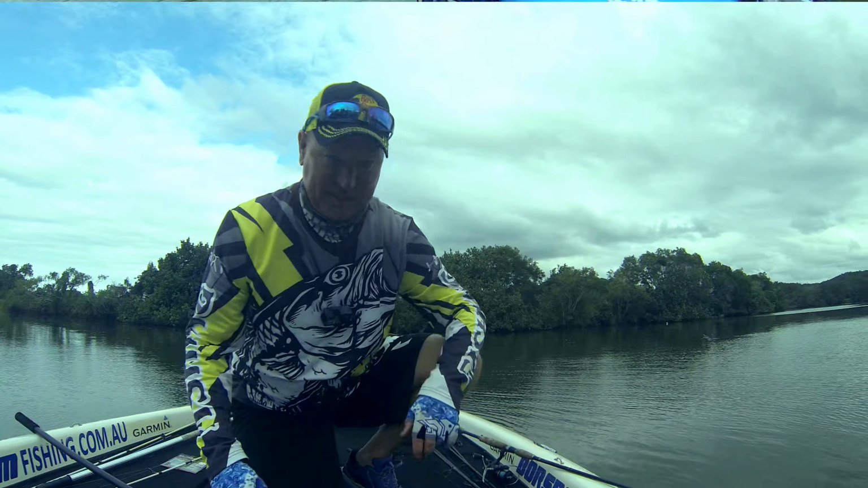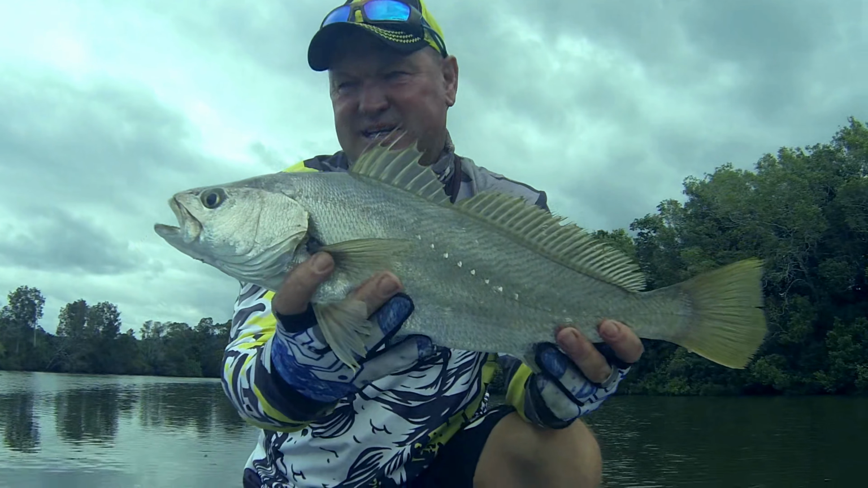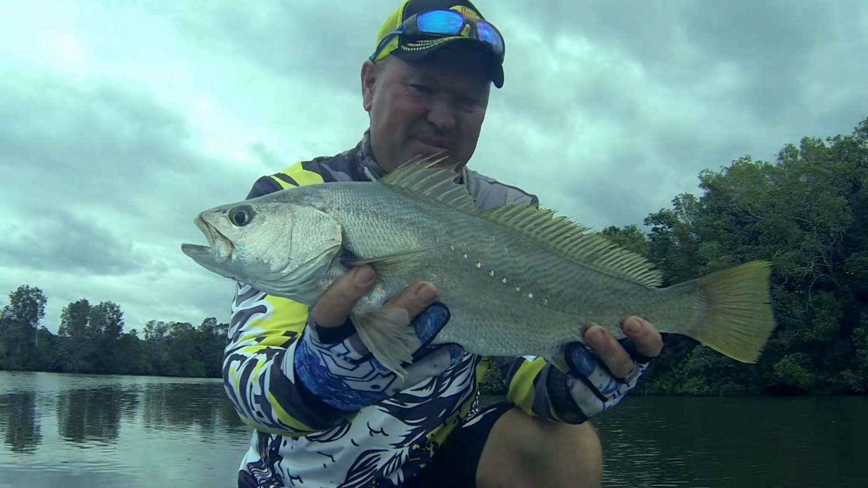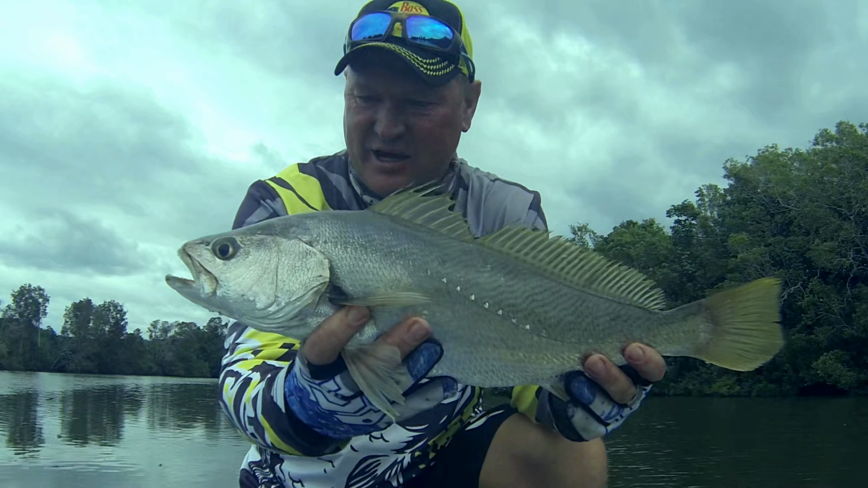Nice Jewfish. Let me get her off and show you. Well, there you go, guys. Look at that beauty. And I would say that's still undersized. You need to get them a little bit bigger than that. But that is a great Jewfish, and really happy I got that one. Gonna let her back in the water now, and I'm gonna try and get another one. But stunning. I found that spot. I saw it on the sounders, and there they are. Beautiful fish.